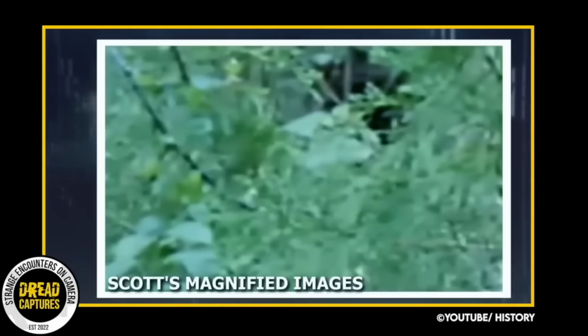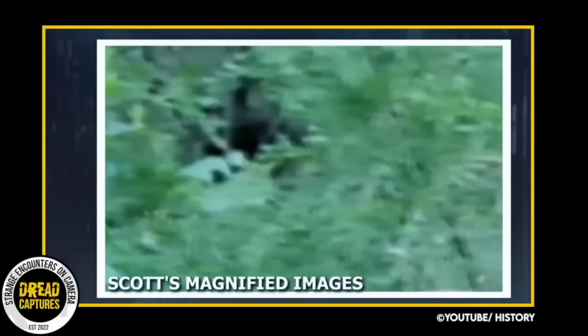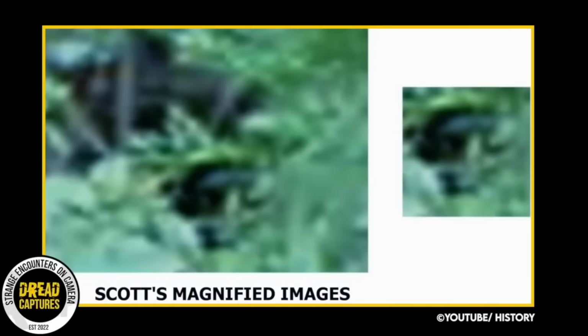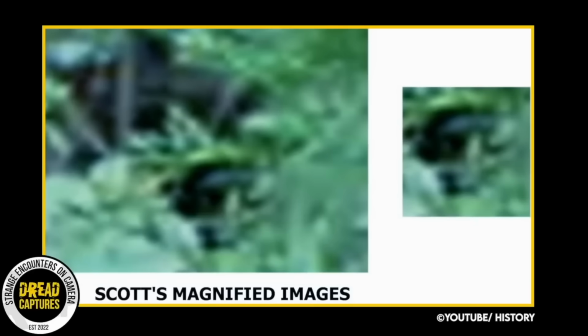This was Scott's first encounter with a dog man, and it opened his eyes to the reality of the dangers that come with researching the unknown. Sometimes, if you go looking, you might find something you don't like. However, it has also sparked his curiosity and made him want to learn more about this mysterious dog man.